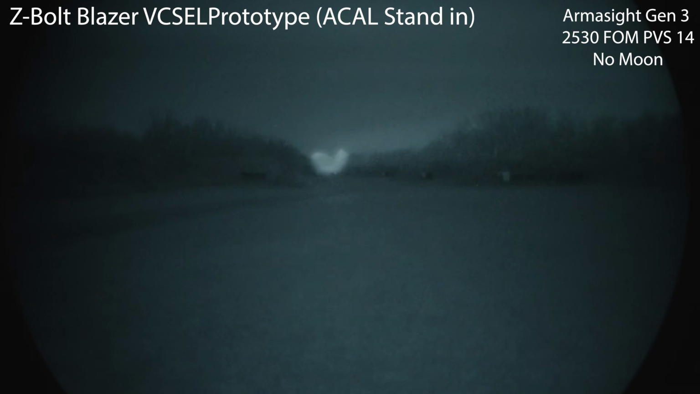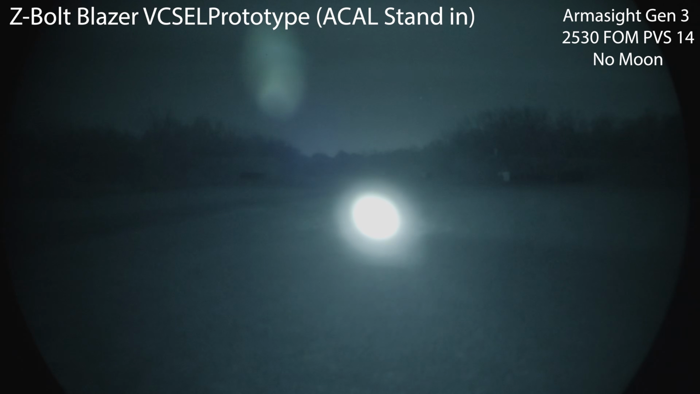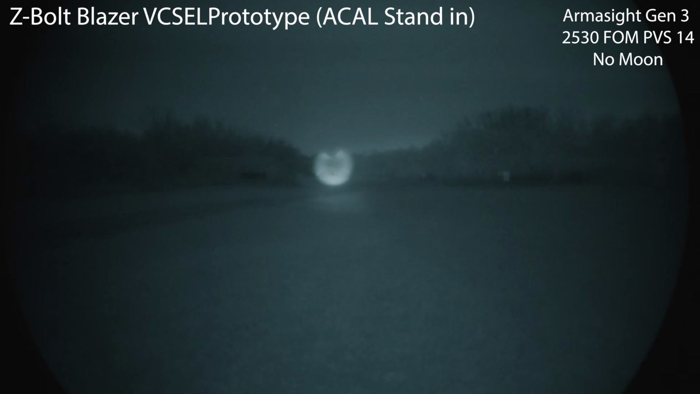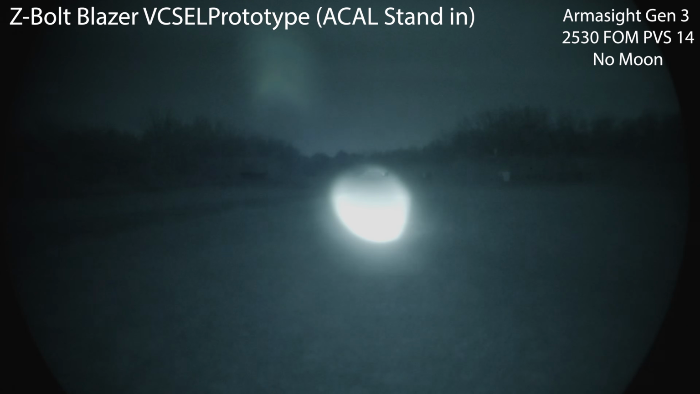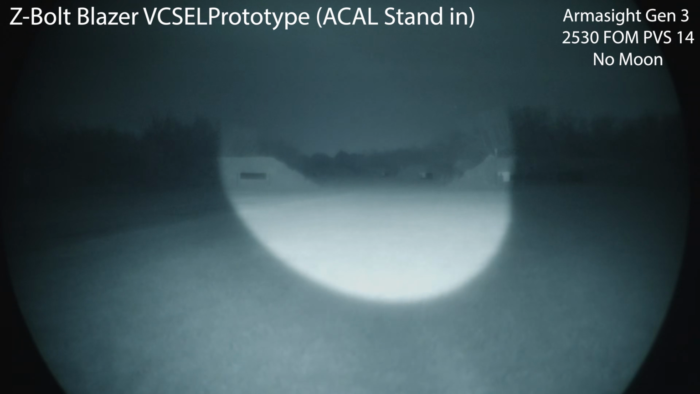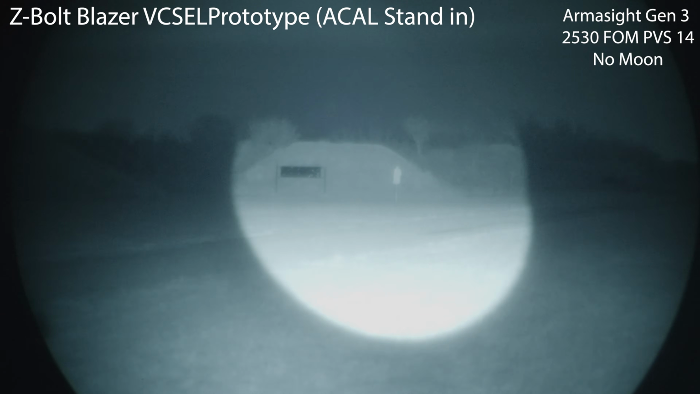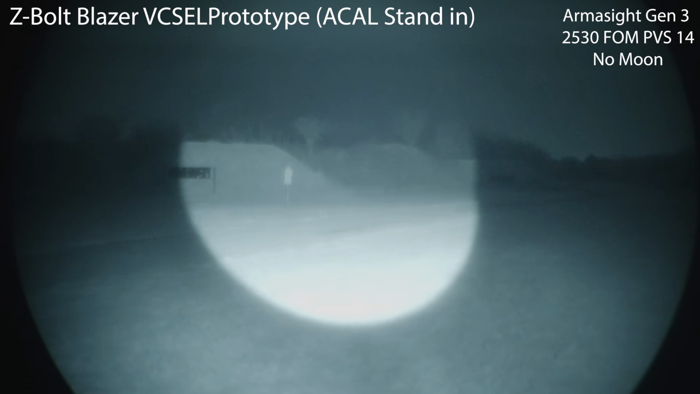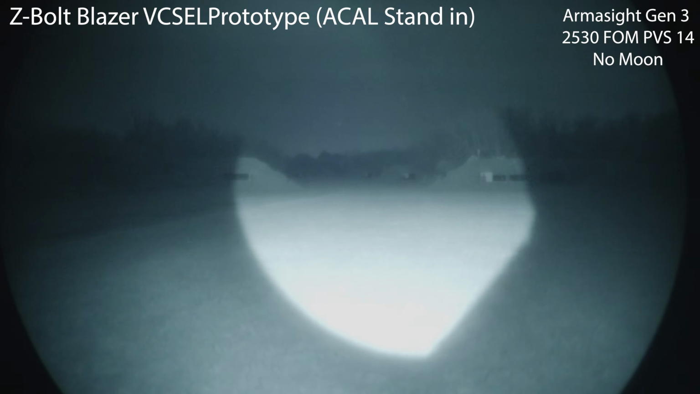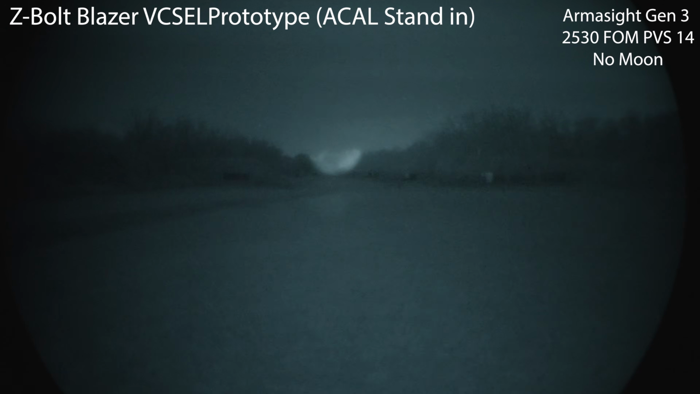Okay, so we have a prototype Z-bolt illuminator and no issues with going down to the 500 yards. So this is somewhat representative of their upcoming ACAL that everyone is excited about. They did tell me that the ACAL should have an improved optic over this prototype head that I'm using here, although it looks pretty stupid clean to me and very, very bright. They said that the ACAL will actually have a better assembly to make it even cleaner.